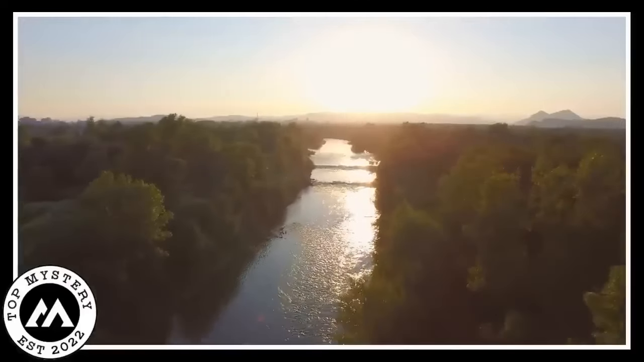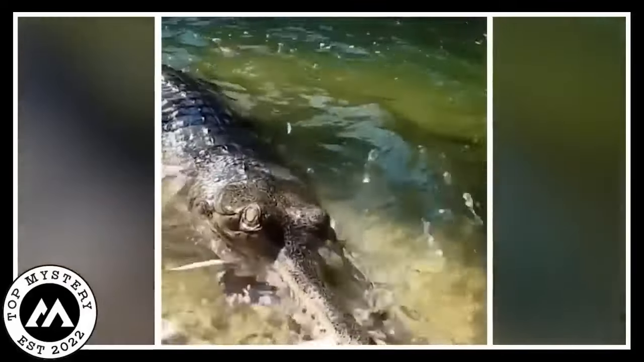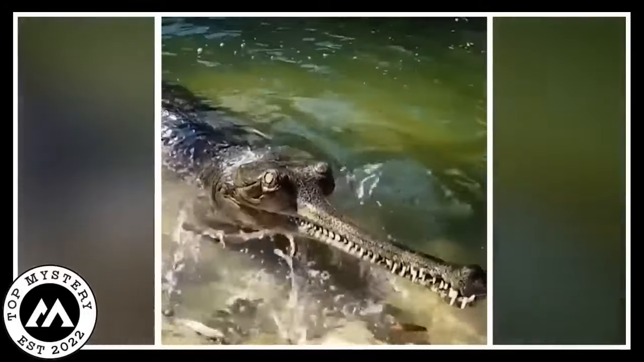The gharial crocodile. Once upon a time, there was a river where something amazing happened. A magical box with an eye. A camera captured a gharial crocodile having a grand feast in the water.